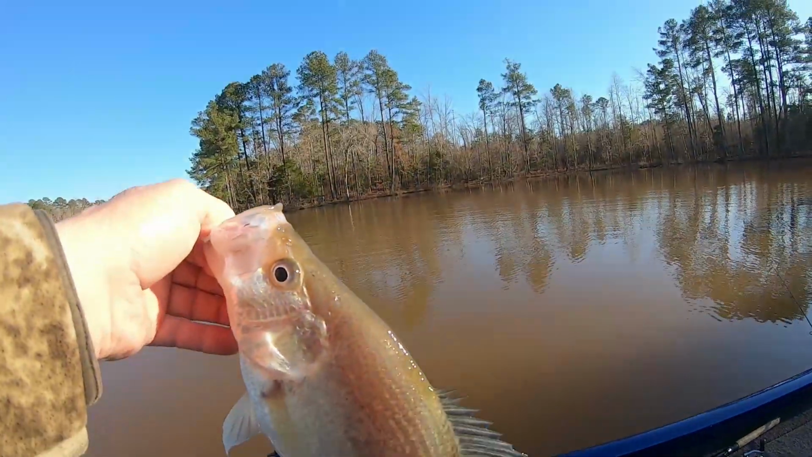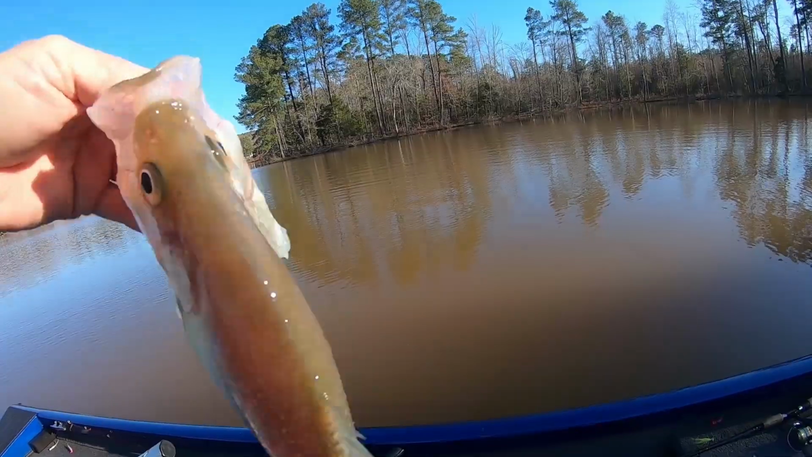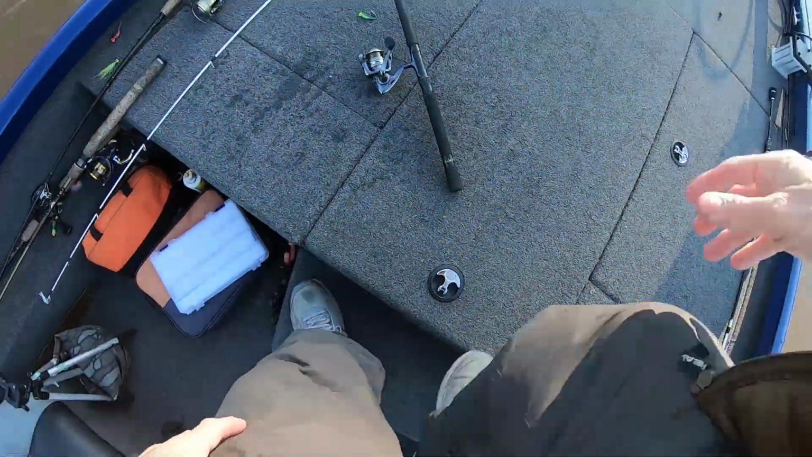Make sure y'all are working. Sorry, guys. Y'all don't know how many times I get home and the camera's not working or something like that. Like I say, I busted my butt to get home today in time just to fish a little bit so I could finish this Pour to Catch.